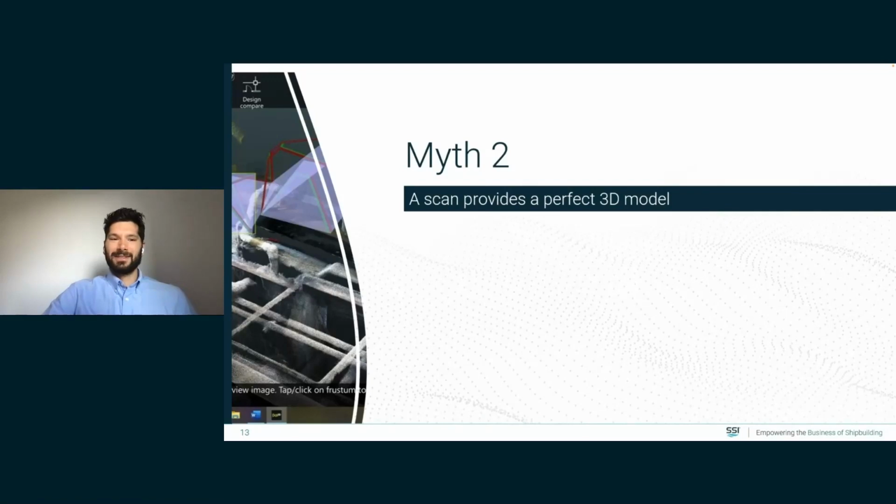Myth number two, though, is that a scan provides a perfect 3D model. We even hear sometimes that people are equating the scan as being the digital twin, or maybe being the 3D model. But I think, especially in shipbuilding, that's not the case. So we're going to debunk that one as well.